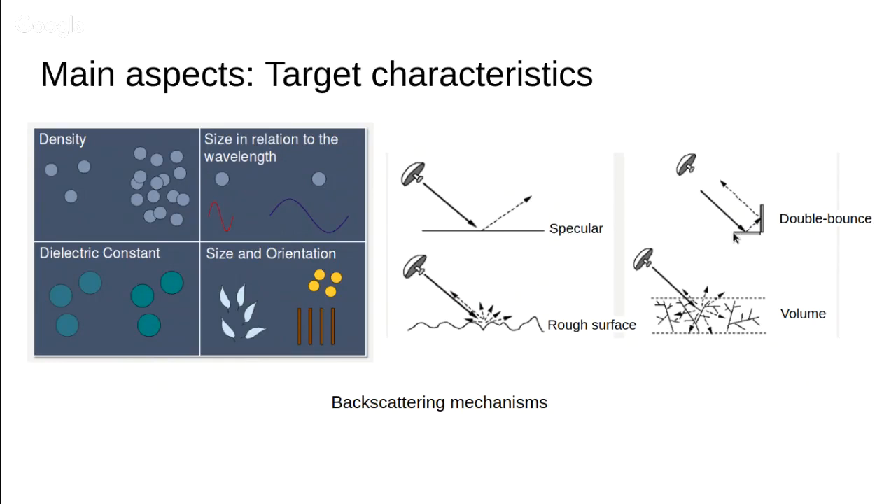If you have a target with two surfaces, the transmitted signal may bounce two times off the two surfaces and come right back, and much of it will come right back. So this might look quite bright in the image. That's double bounce. If you have a very rough surface, the signal will scatter in all directions. Only a small part of that will reach back to the sensor, and that is rough surface backscattering.